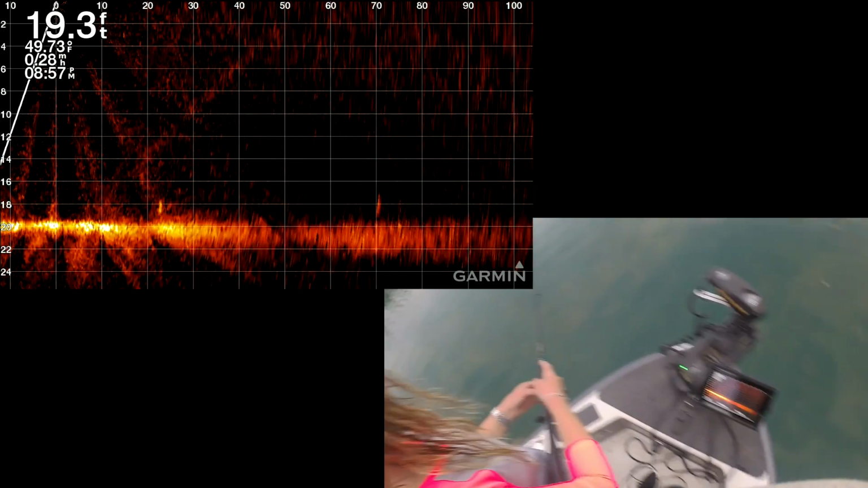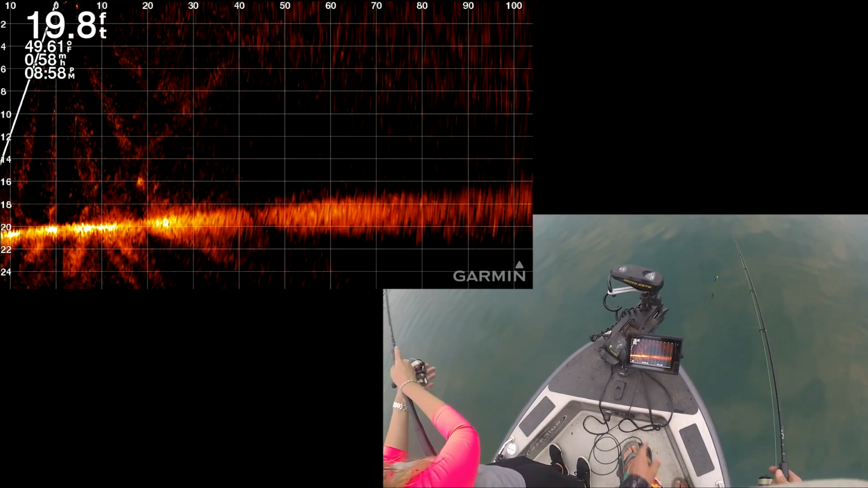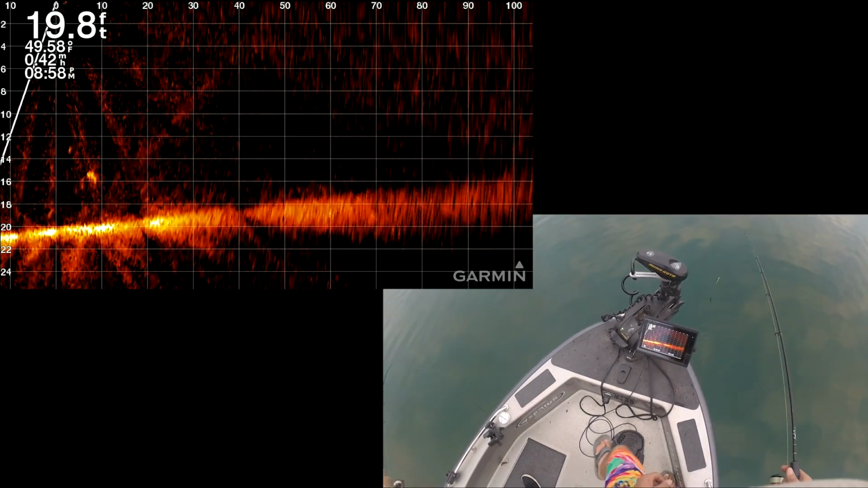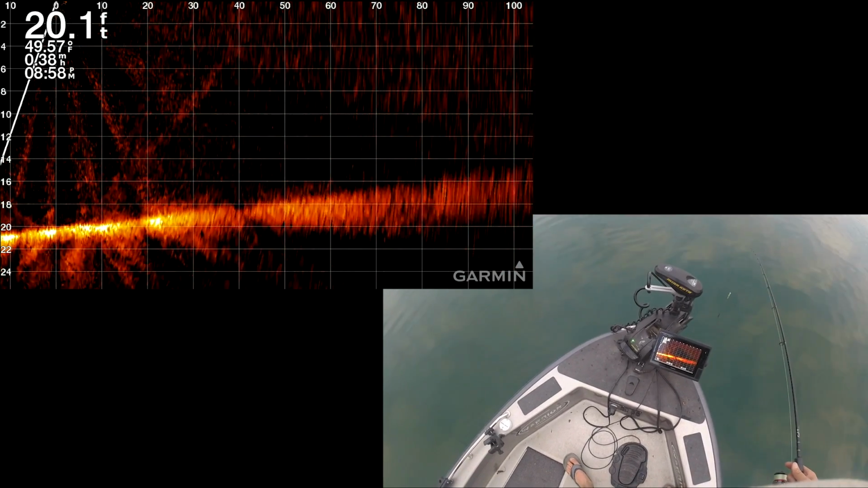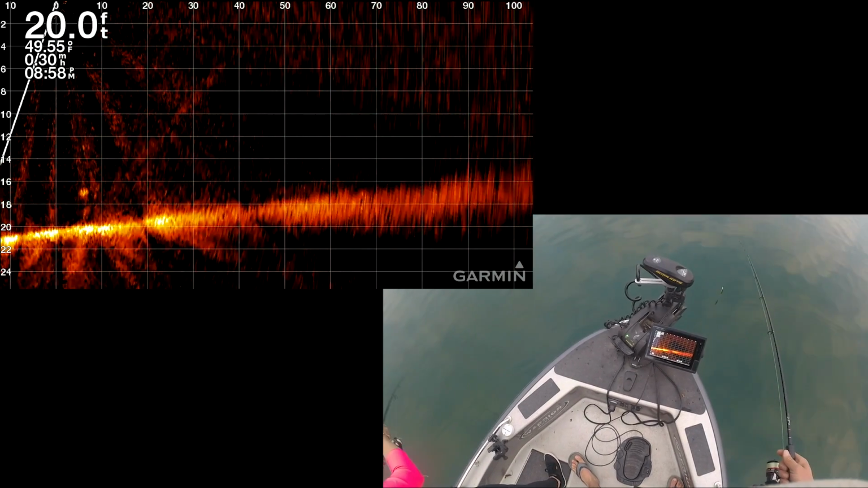Open your bail. Yeah, but I think he's coming over. Yeah, he's coming to look at you. See, here he comes. Oh my gosh. Keep jigging, drop a little bit lower. He's all over you down there, eh? Like, what's going on down there? It's like a freaking shark tank right now.